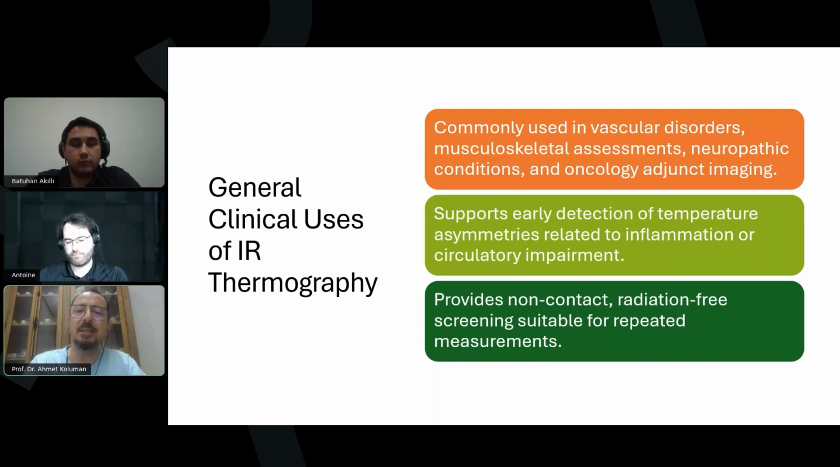assessment, neuropathic conditions, and oncology adjunct imaging. It is supporting early detection of temperature asymmetries related to inflammation or circulatory impairment. It also provides a non-contact, radiation-free screening test which can be repeatable for trustable results.